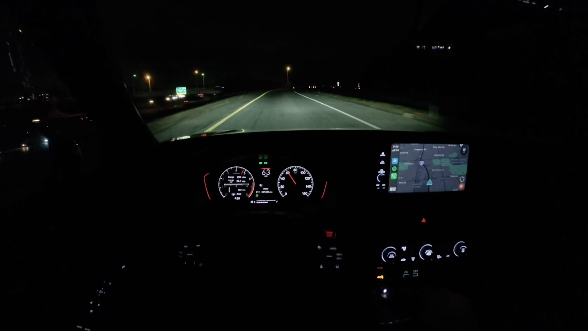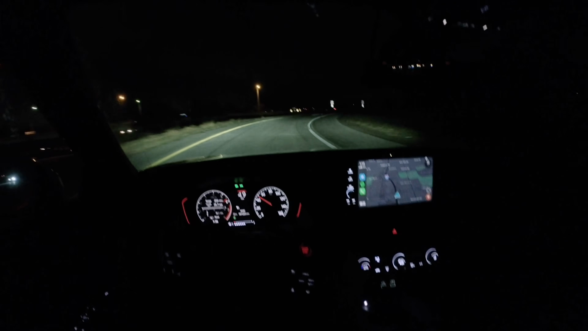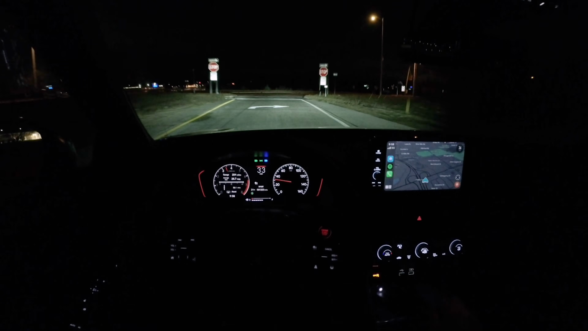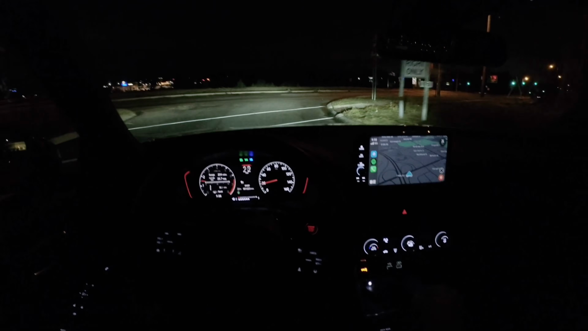Pedals are beautifully placed for heel-toe downshifts. And with this lighter weight flywheel comes much more responsive throttle response. You can even turn traction control off on this thing.